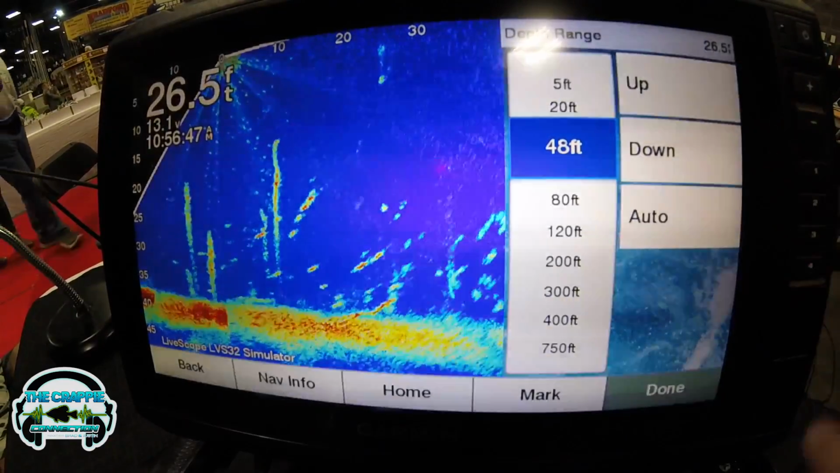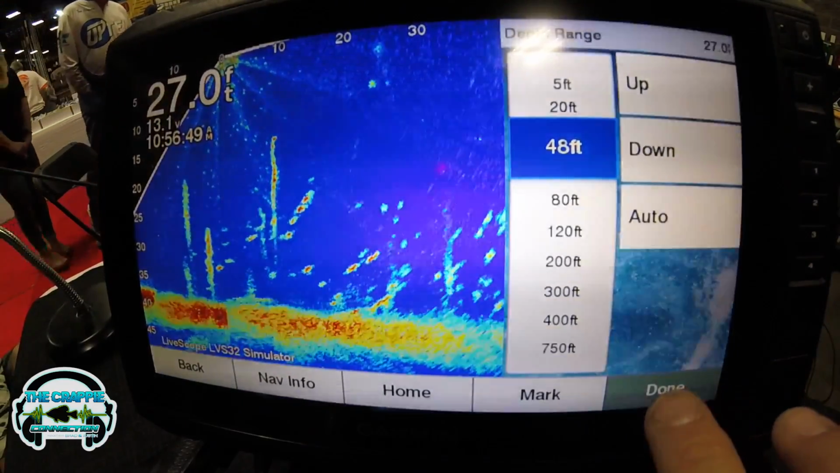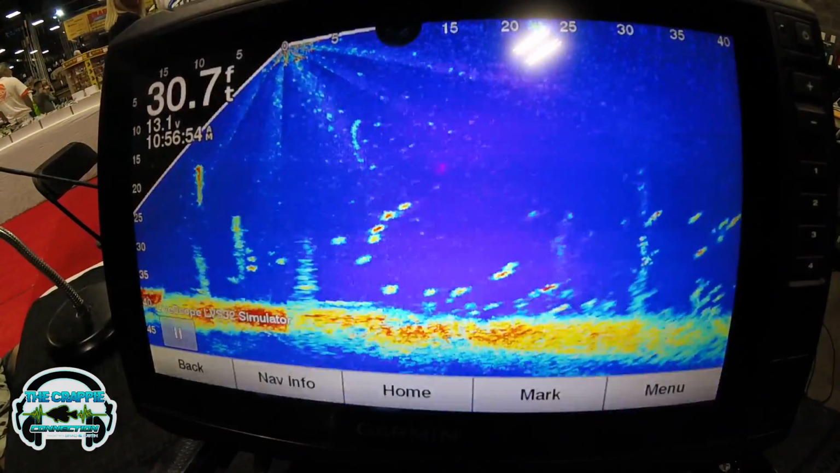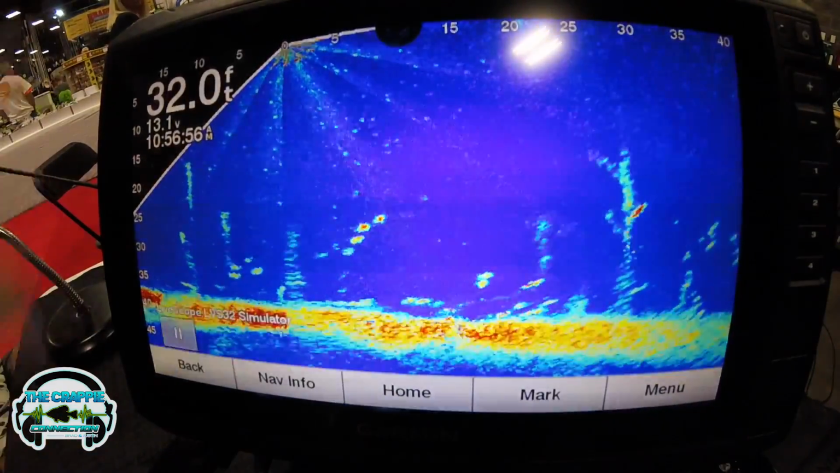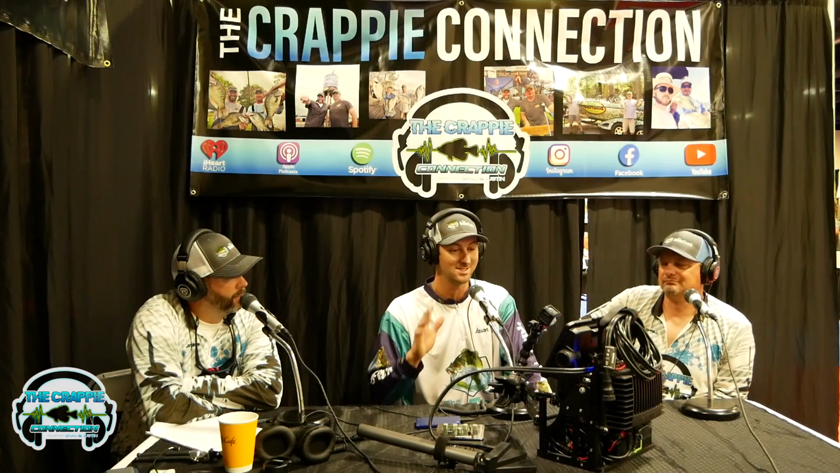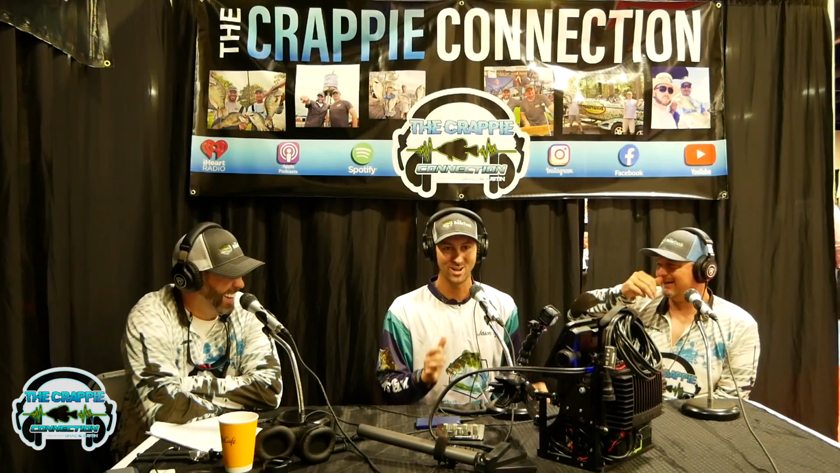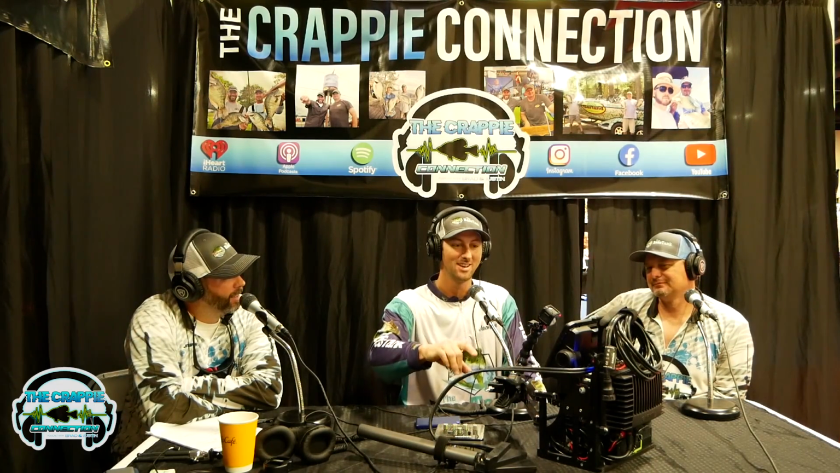Don't ever run your unit on auto depth range. It's going to make you sick by the end of the day, because anytime you go from shallow to deep, the screen's going to go vroom, vroom, vroom, constantly adjusting, and it'll drive you nuts, especially if you're fishing drop-offs. So I run everything on manual, because I'm a control freak. Ask my wife. I want to control all of this. If something's filtered, I want to tell it to filter it out. End of story. So what I do is I run it on this blue.